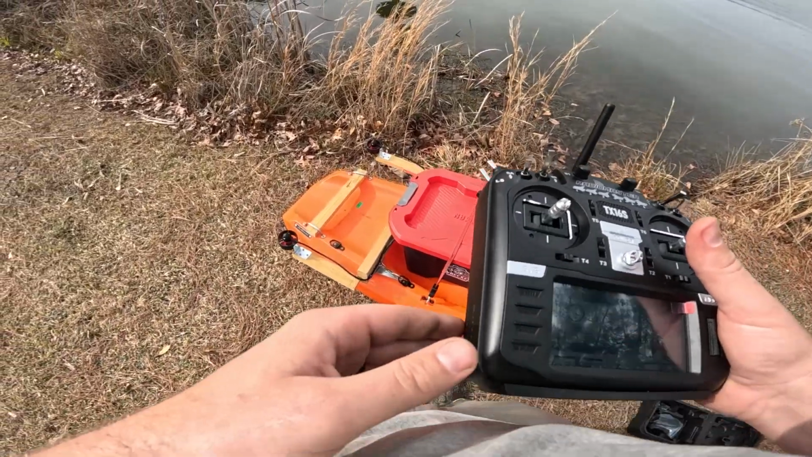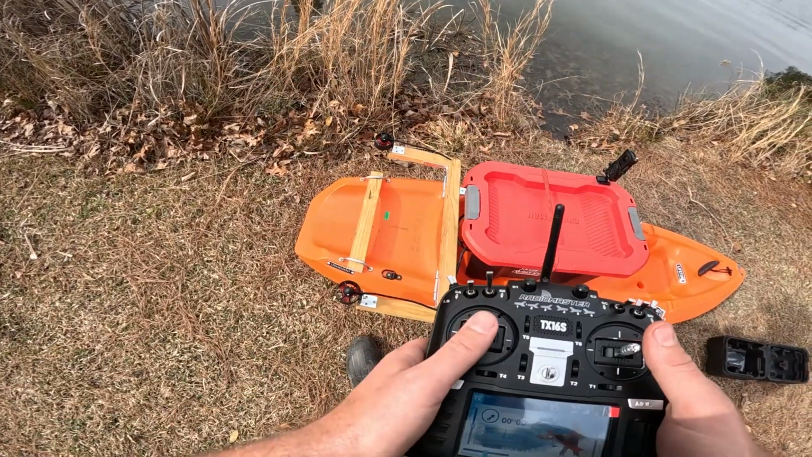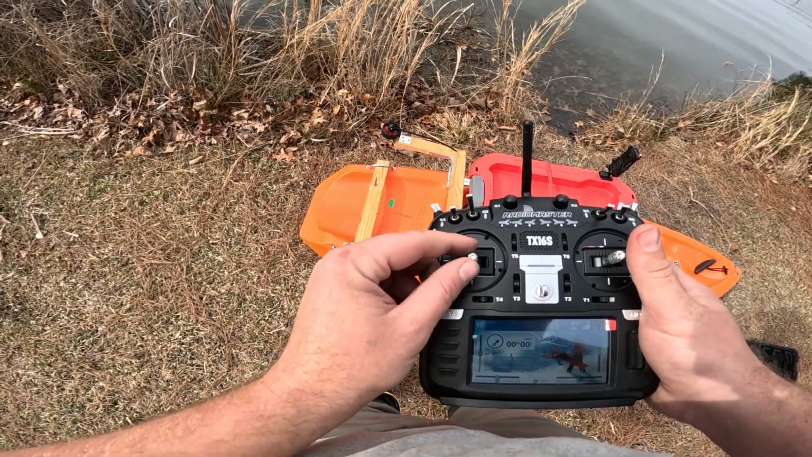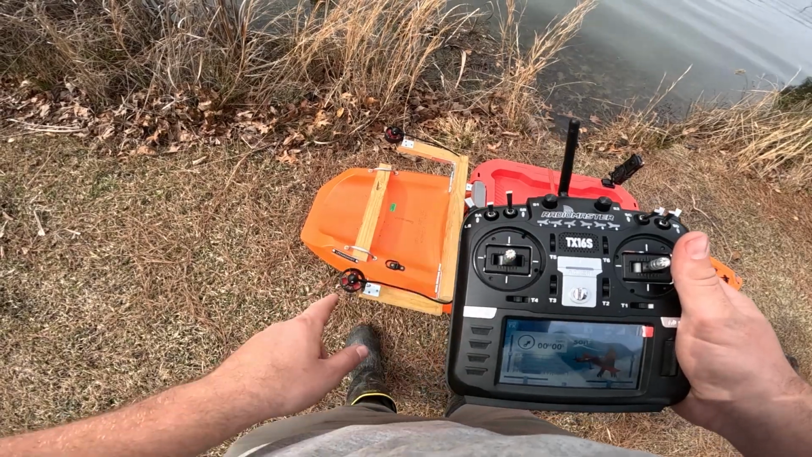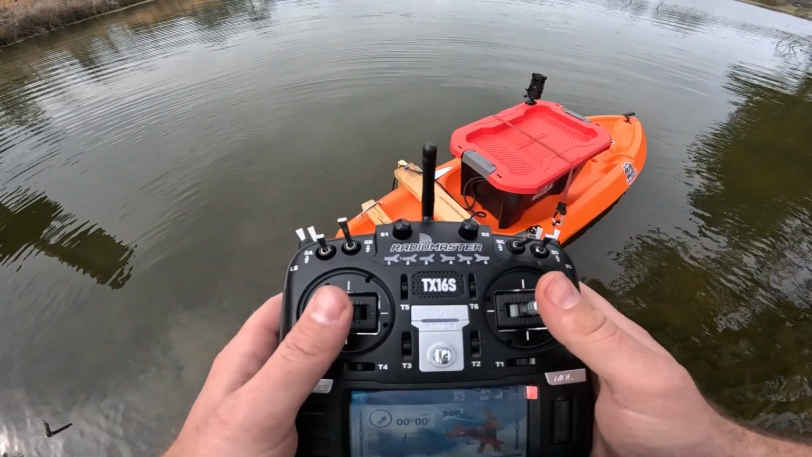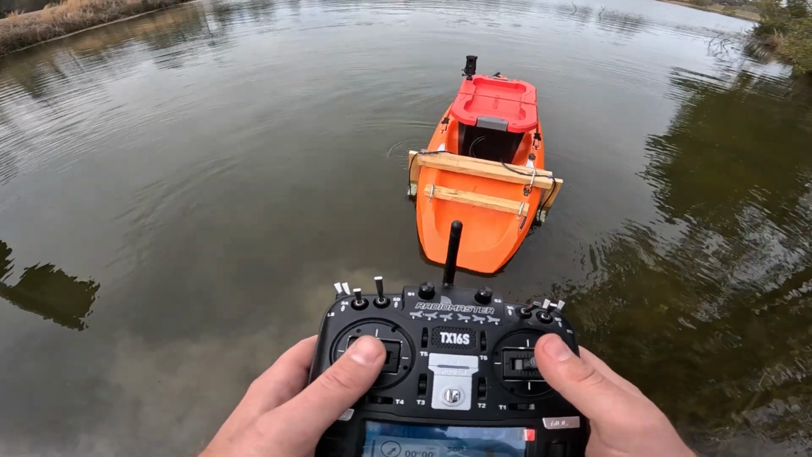All right, so I got these 2 motors programmed, and I might still have to tweak them, but my throttle here, if I go forward, it goes one way. If I go backwards, it goes the other way. Now, I don't know for sure if I have the propellers going the right way, so it might be back to go forward, forward to go back. That's why we're testing this out. All right.